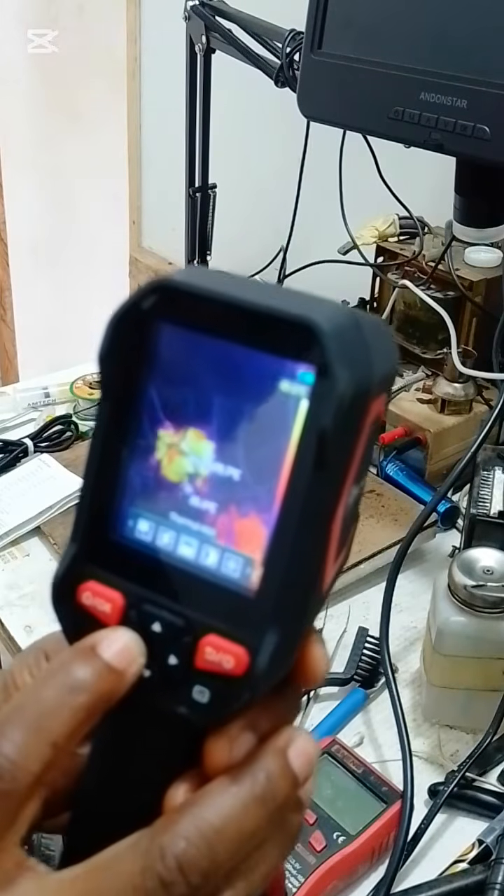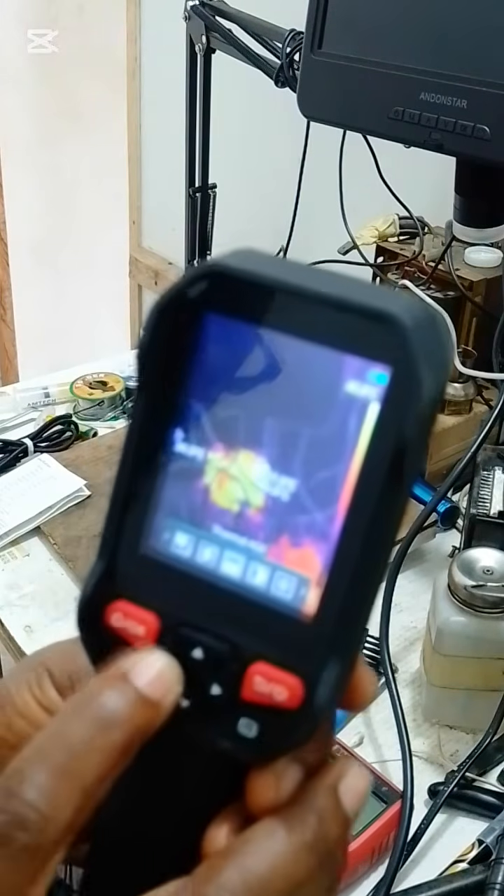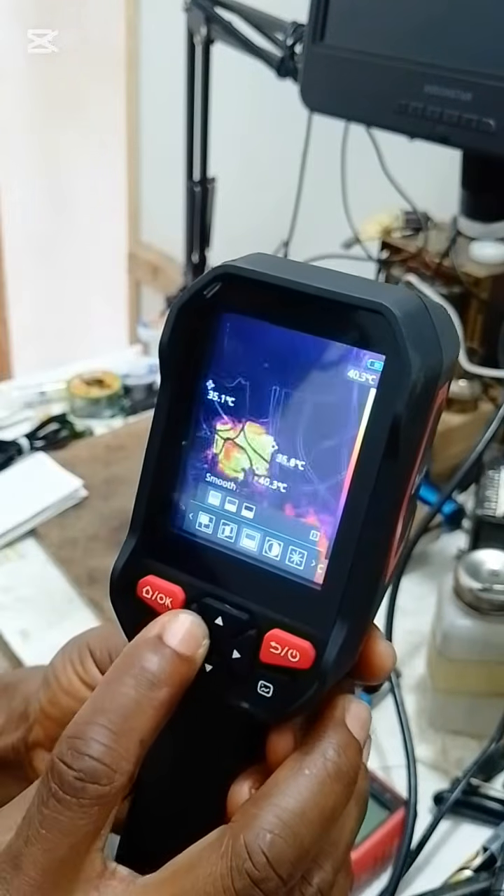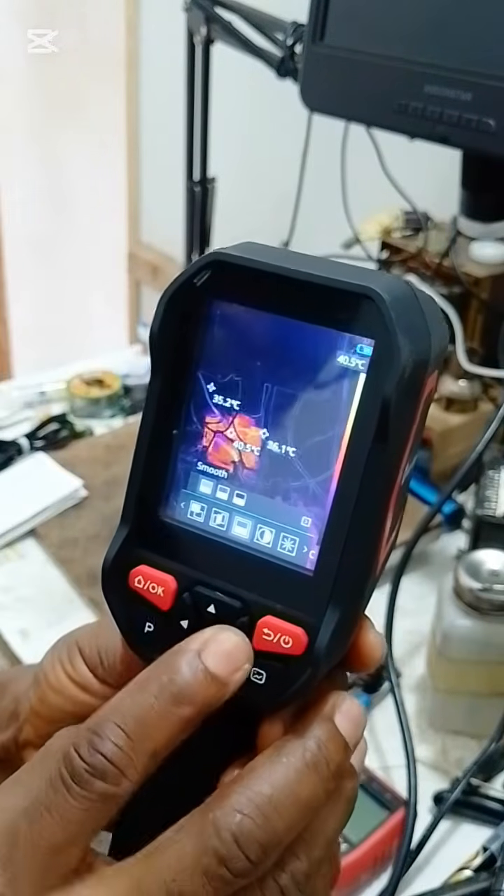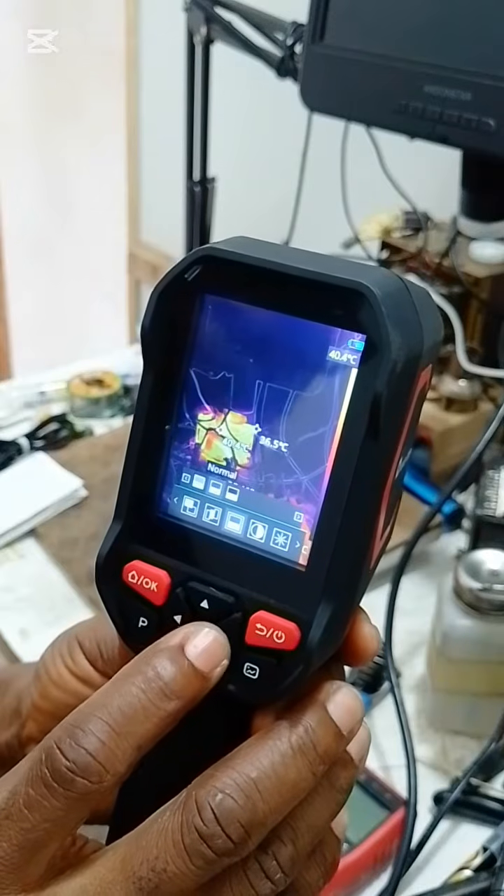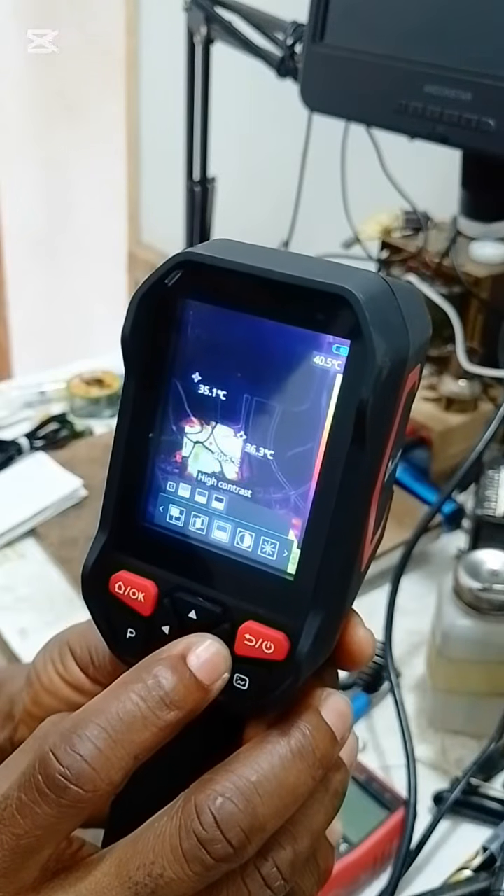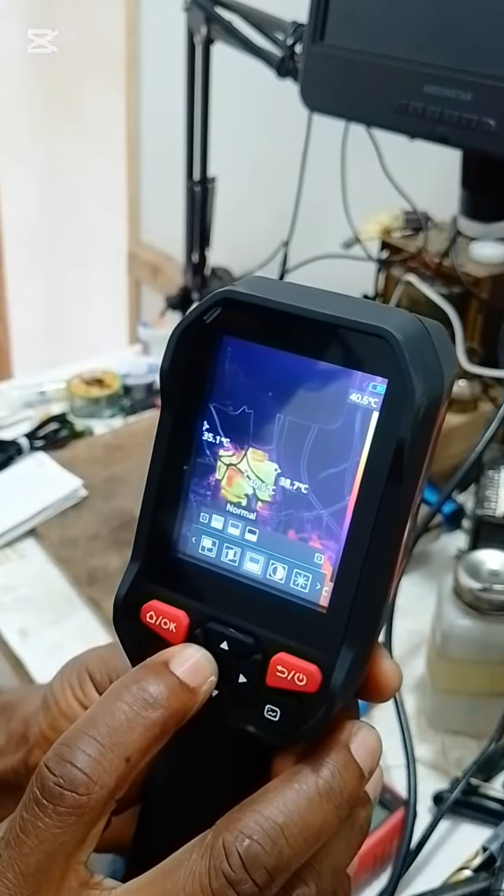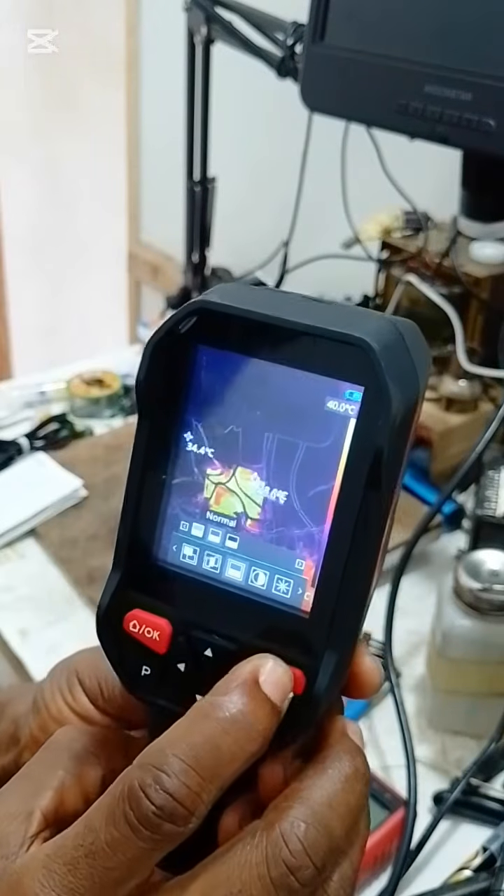Then we have thermal AGC. We have the smooth mode, you have the normal mode, and you have the high contrast mode. So I prefer the normal mode. That is what I prefer.